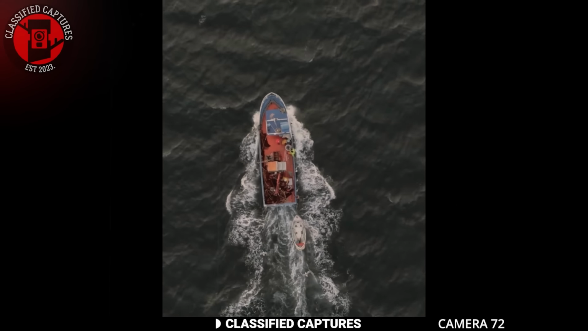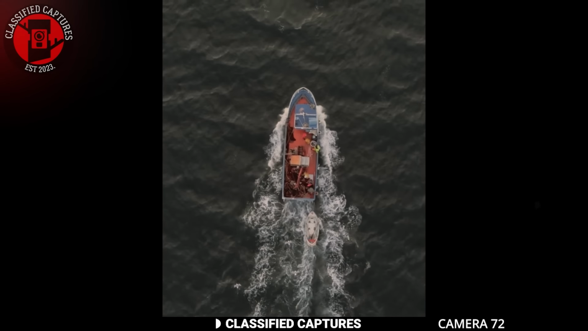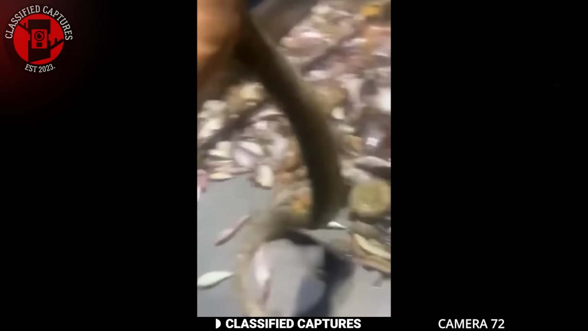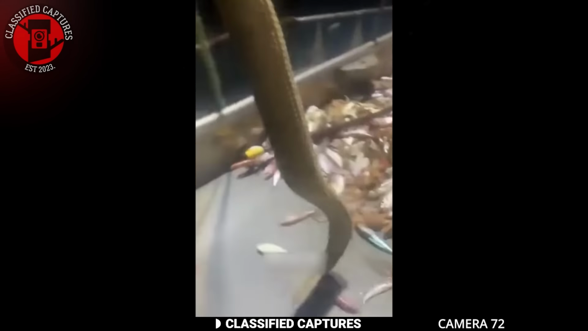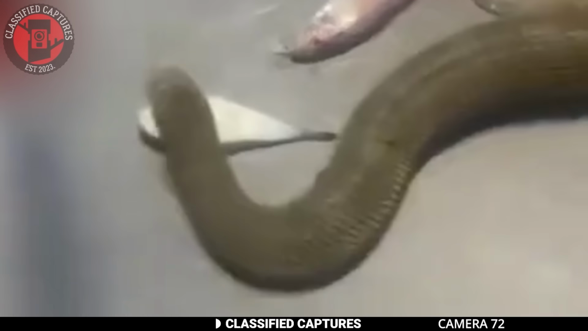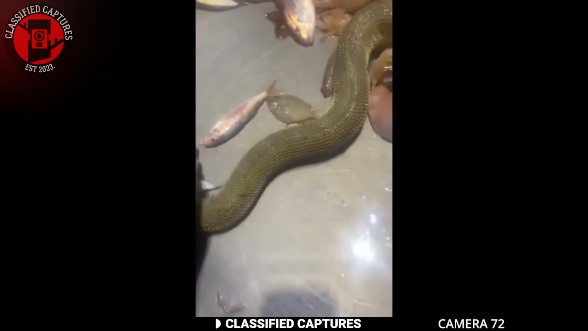Out in the middle of the sea, a fisherman experienced an unexpected twist during a routine fishing expedition. As he eagerly opened his fishing net, expecting a bountiful catch of fish, he was met with a surprising and unusual sight: a snake coiled among the fish. Without missing a beat, the fisherman bravely seized the snake by its head and promptly released it back into the sea.